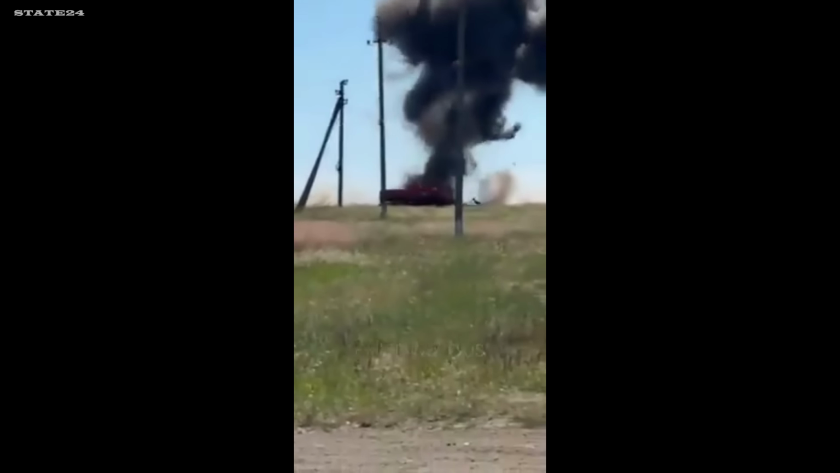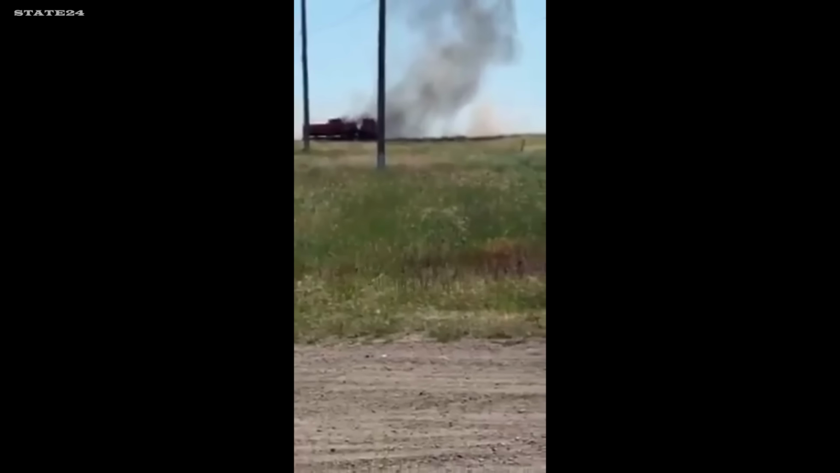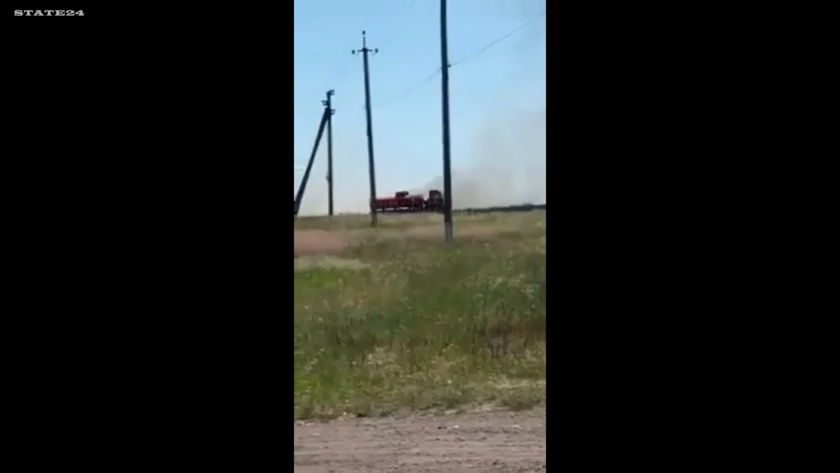A Ukrainian medium-range drone closing in on a Russian logistics transport moving along a road far from the front. Direct hit. Another supply route. Gone.